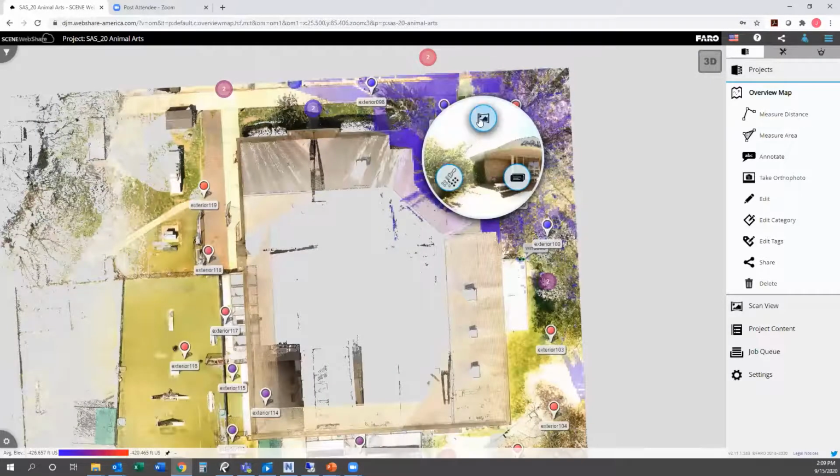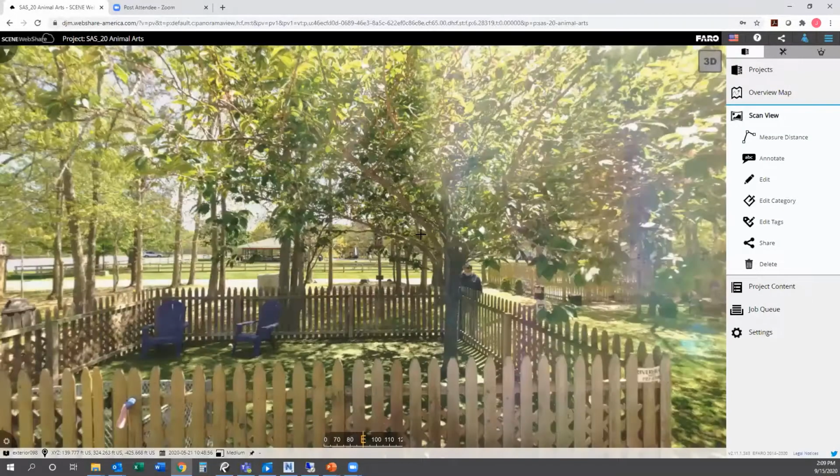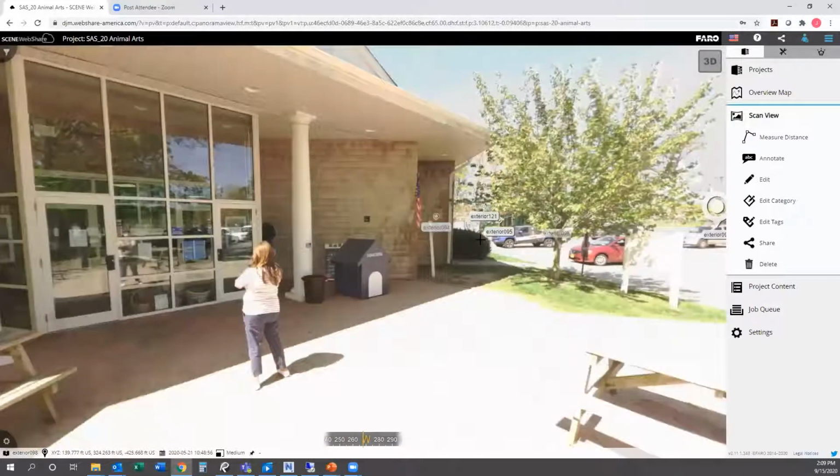So this is a link that I can send to any one of our clients, and we can discuss it back and forth. If there's something we need to look at on the front of the building, we can pop right to that scan, we can rotate around, and we can see, hey, are we having a conversation about the treatments on the front door? Are we changing any kind of structure? You can move yourself around the building.